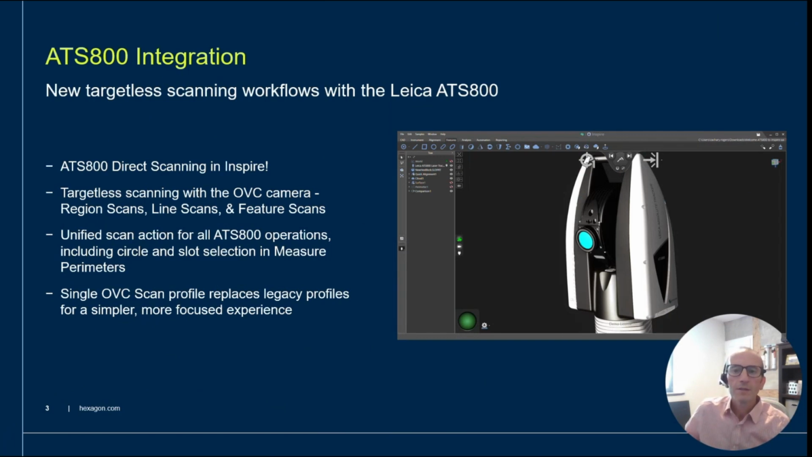To start with, here's the headline feature of this release, our initial integration of the Leica ATS 800. This brings targetless scanning directly into Inspire using the ATS 800, with support for region scans, line scans, and feature scans. Everything runs through a single unified scan architecture that covers all ATS 800 operations, including circle and slot selection inside the measured perimeters action. And to keep things simple, a single OVC scan profile was added, giving you a nicely focused and approachable workflow.